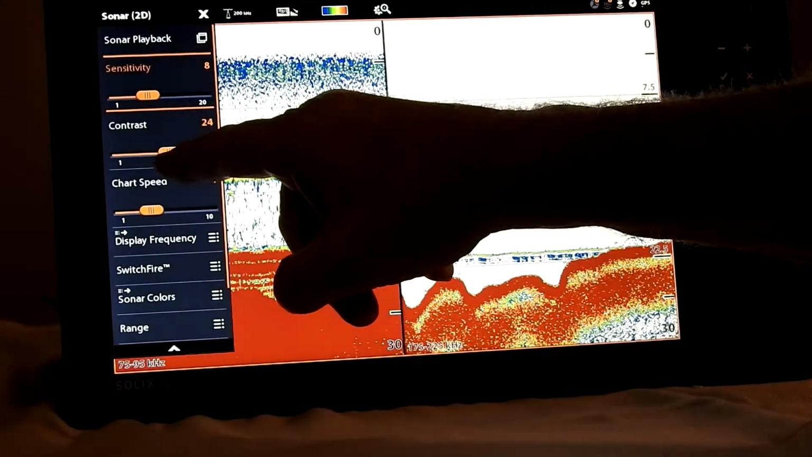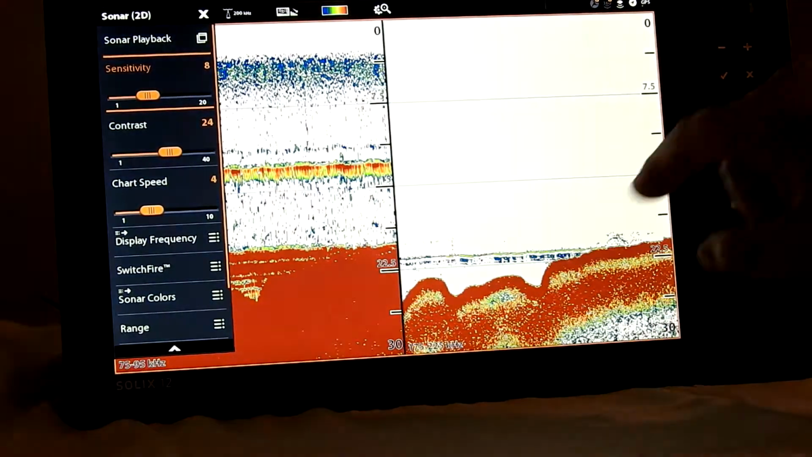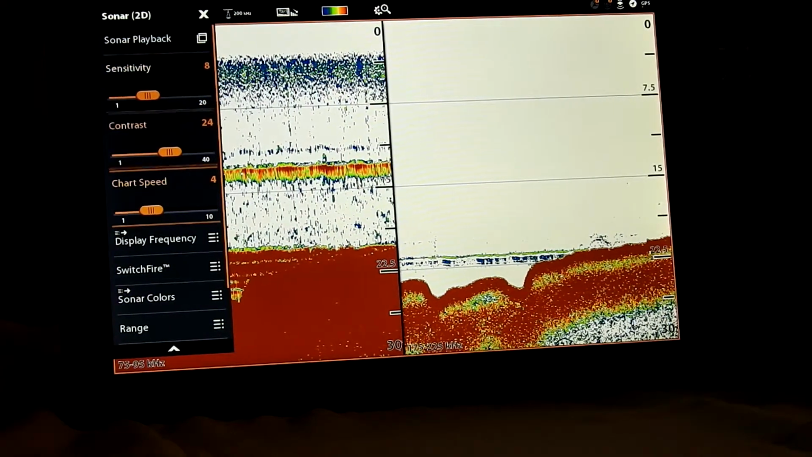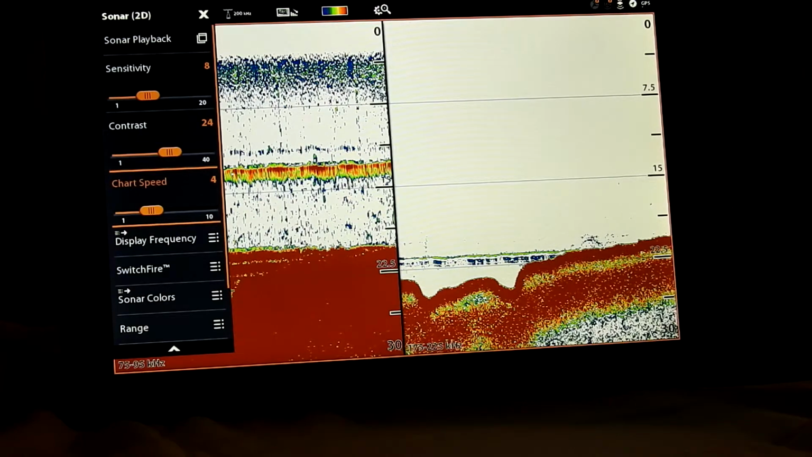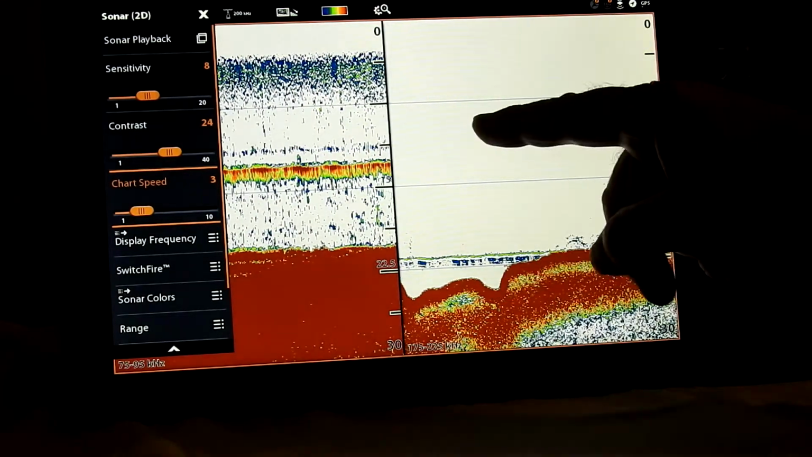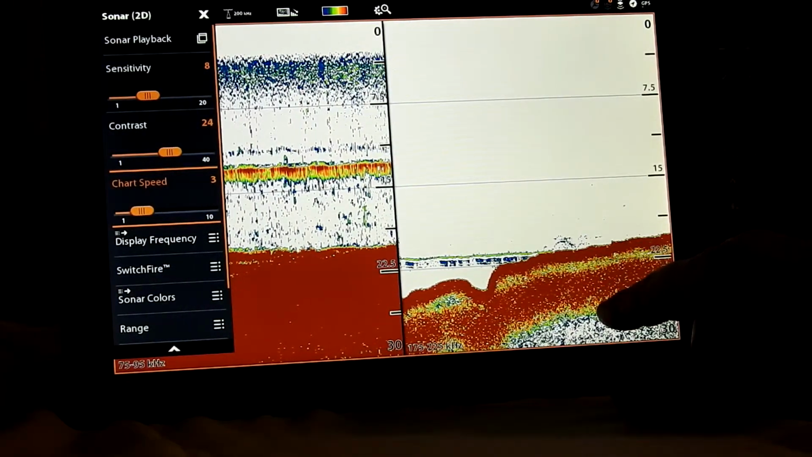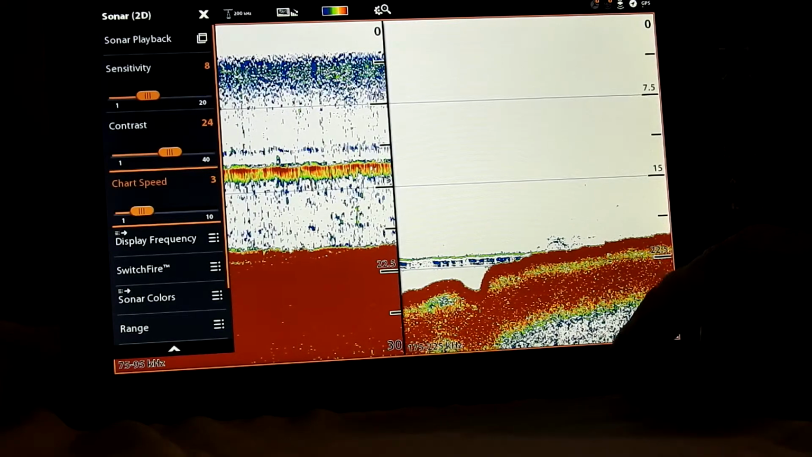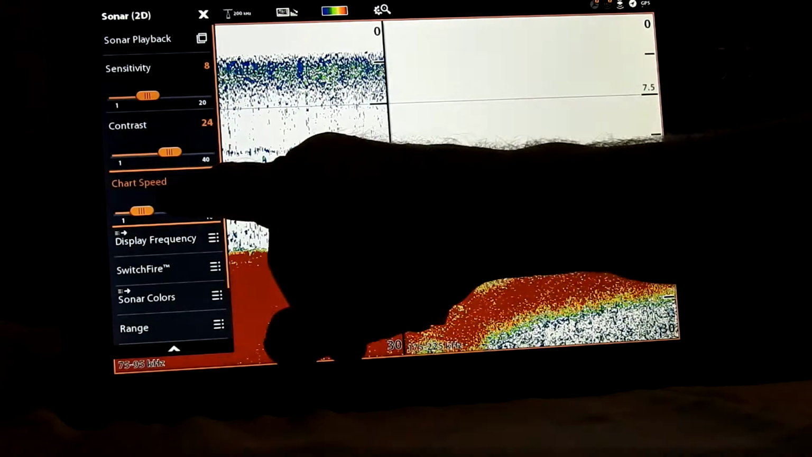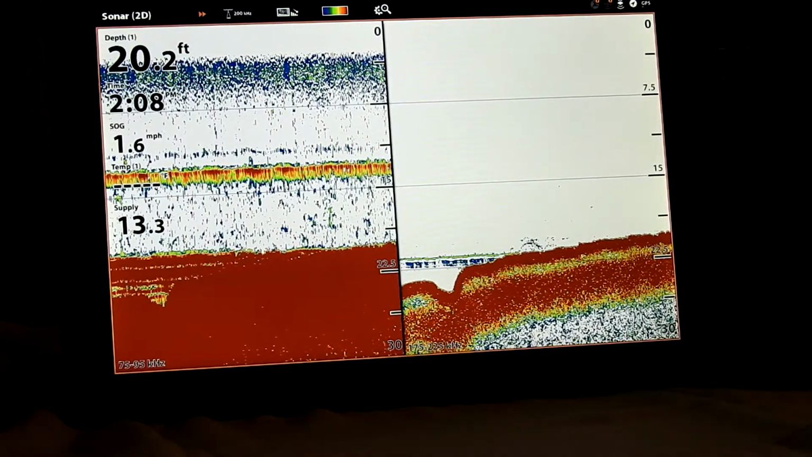The contrast, we put about 24. You can change this too to see which looks best to you. The chart speed is, most of the time I'll run my chart speed at about 3. That's how fast this is going to scroll. If I stop the jig, we'll put that up higher. We'll get out of that.